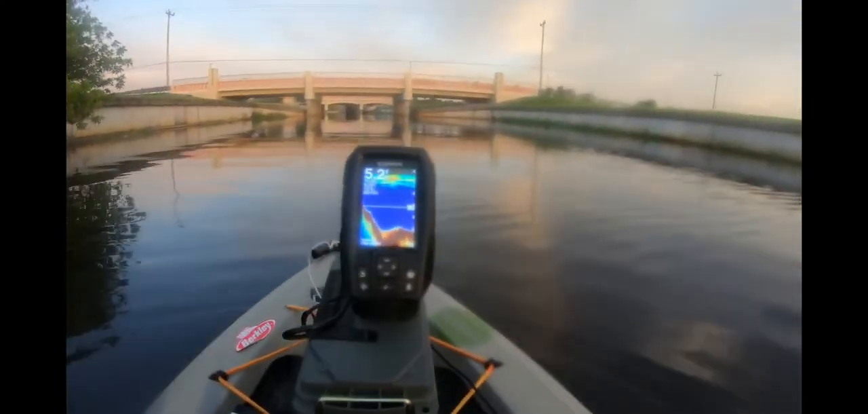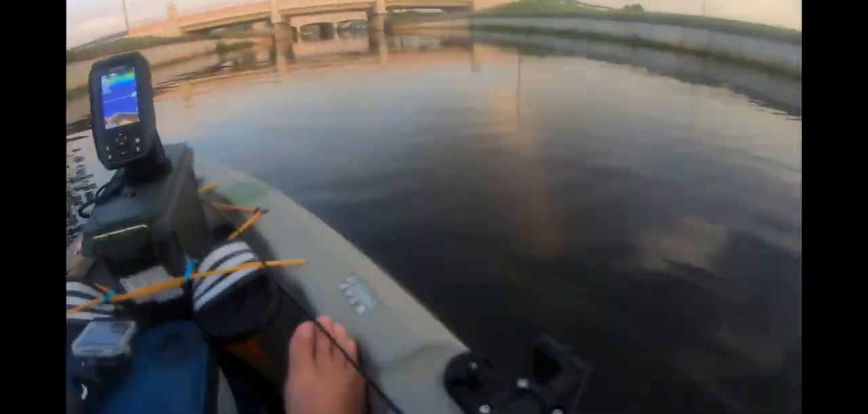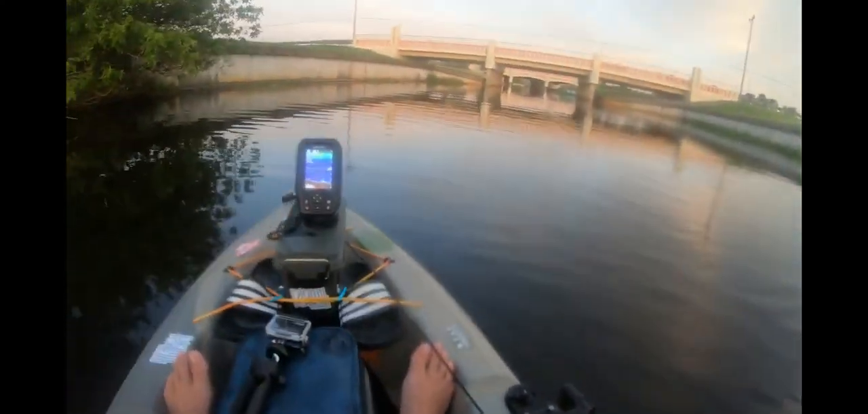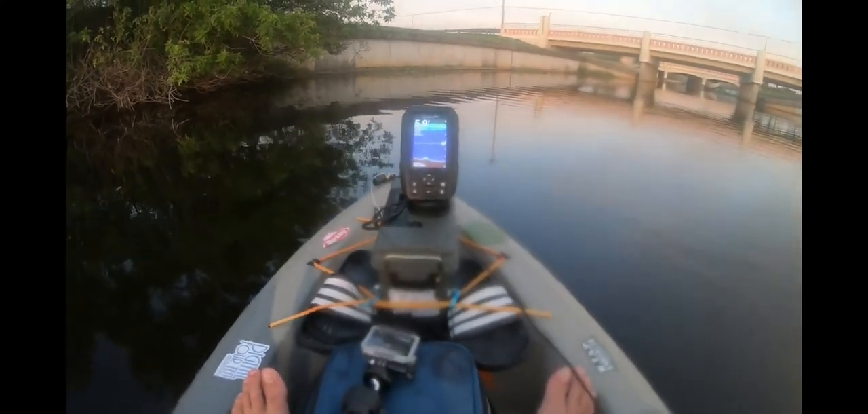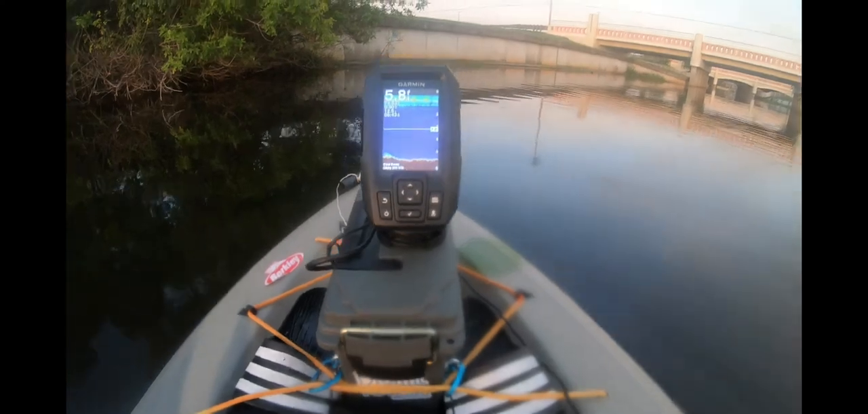Okay, so here you go. It's 5 feet out there. We have the battery box on front. We got a Yak Attack transponder thingy down there. I always forget the name of it. But yeah, this is our Garmin Striker 4. You can see we got a 3-foot depth line set there.